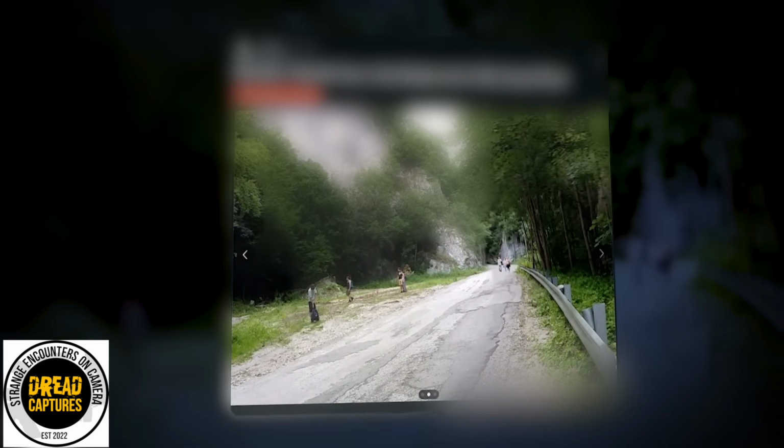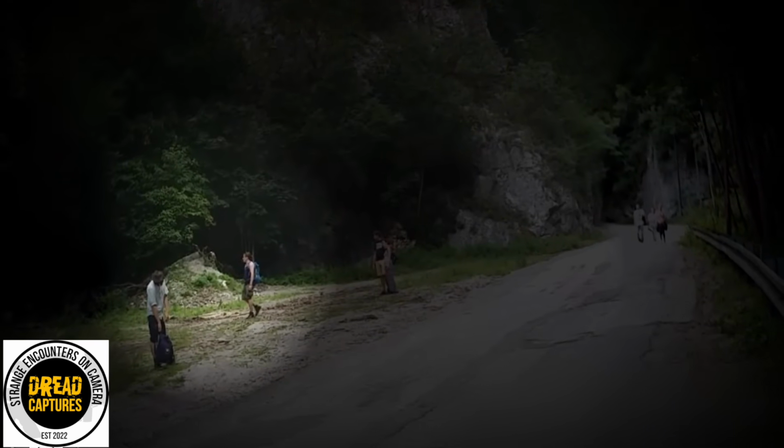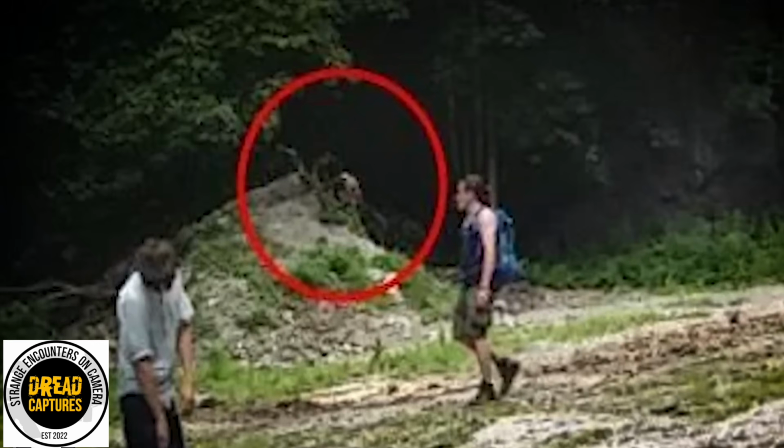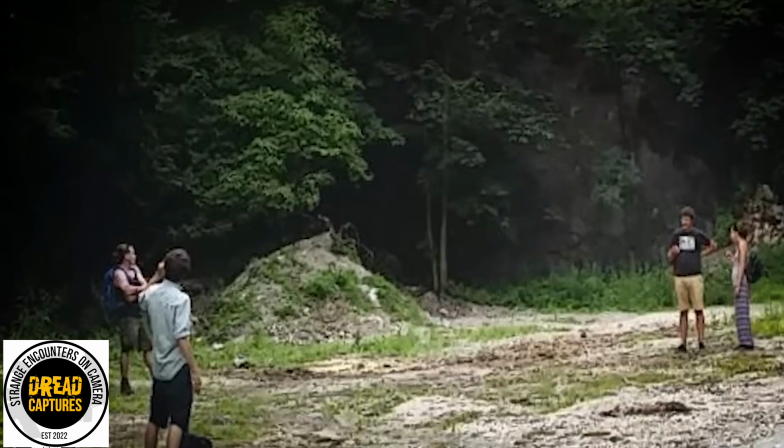Reddit user Salty ad just camping with friends, snapping normal group photos. Frankly, nothing unusual happening. Well, not until they check the pictures later. One shot stopped them cold. A ghostly face peering from behind a rock formation. Clear as day in the background where nobody should be.